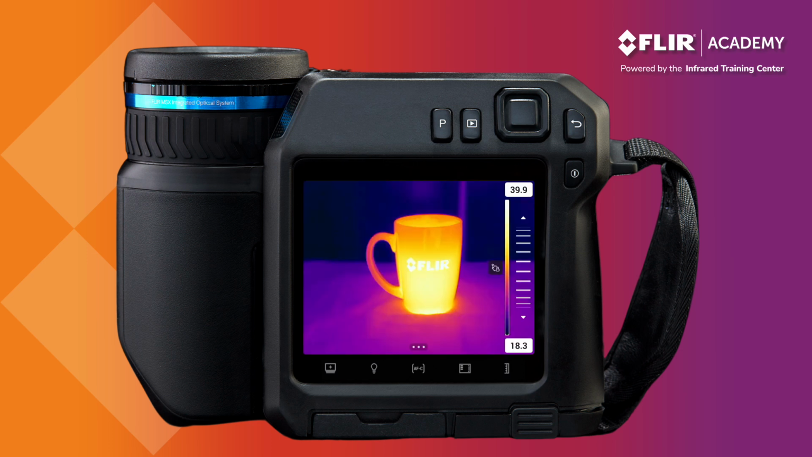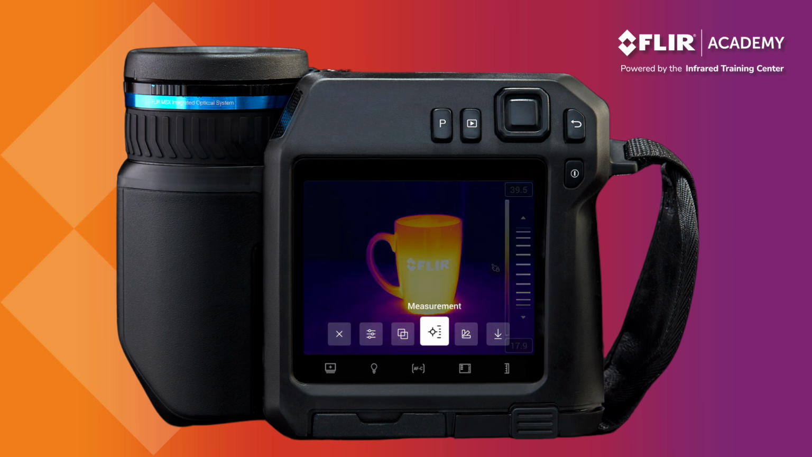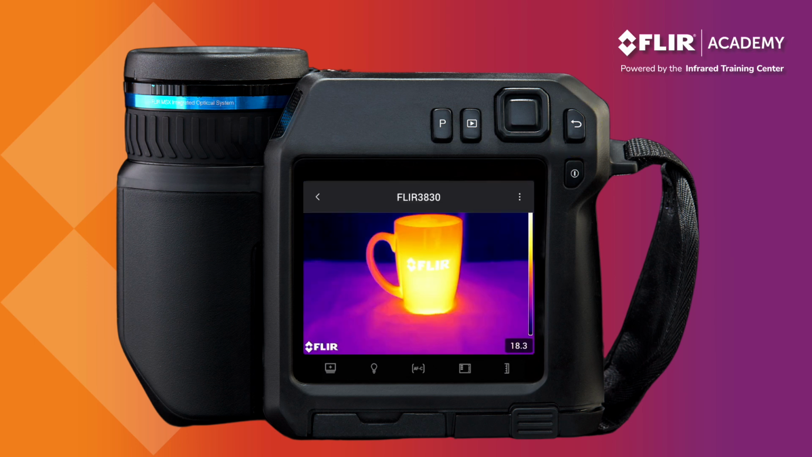At the bottom of the display, you should see the main menu icon. Open the main menu, and it's here that you can adjust your measurement parameters and your image mode, including MSX, add measurement tools, change your color palette, and save any edits that you might make. Pressing the back button returns you to the main image. Navigate back to the toolbar, and you'll also find options to upload this image to your Ignite account, add notes to your saved image, display the image information, or delete it.